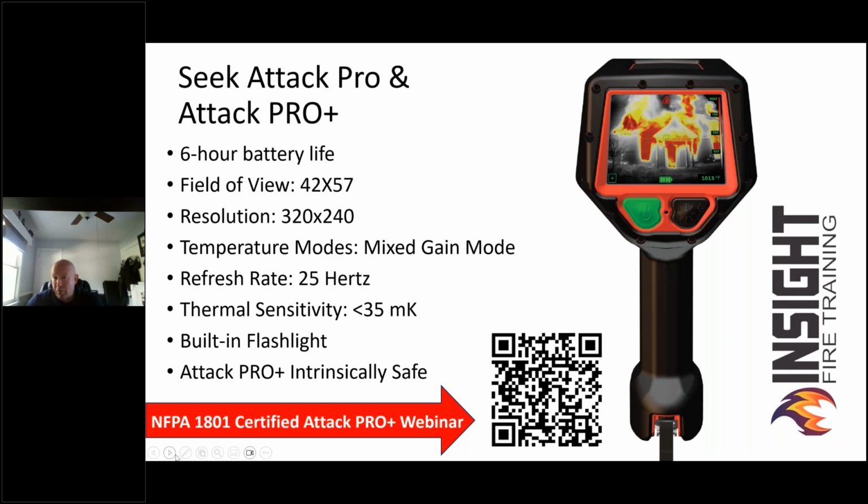One of the things we teach is technique before technology. We look at the building with our training and our eyesight long before we pick up that camera. If you pick up that camera first, you are limiting your field of view. But the AttackPRO gives you 42 vertically by 57 degrees horizontally. No one has that tall or wide field of view.